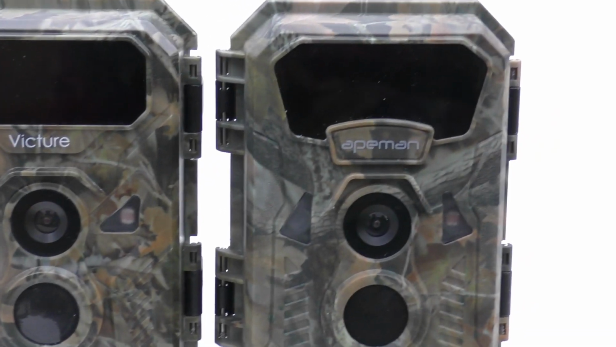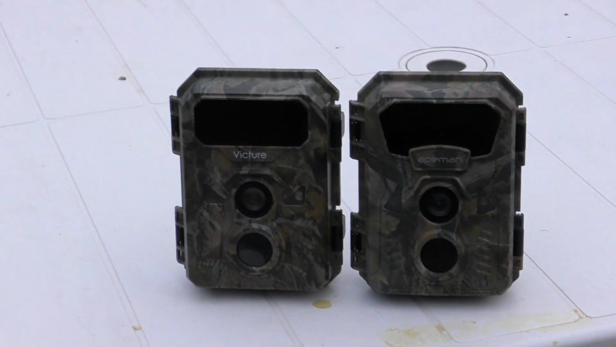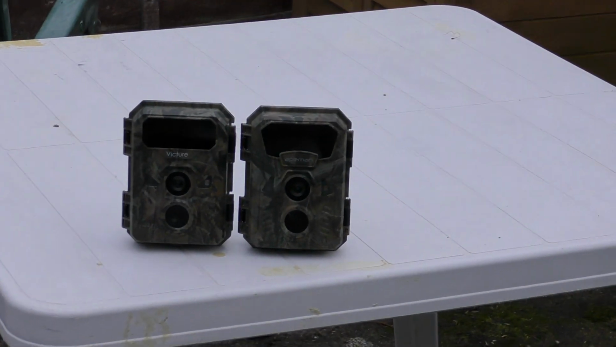Right, both cameras are now set up exactly the same way. Both of them have got their motion sensors set to high. They're both set to record picture and video, 5-second interval, and record for 1 minute. Right, I think that should be long enough. They both should have reset by now.